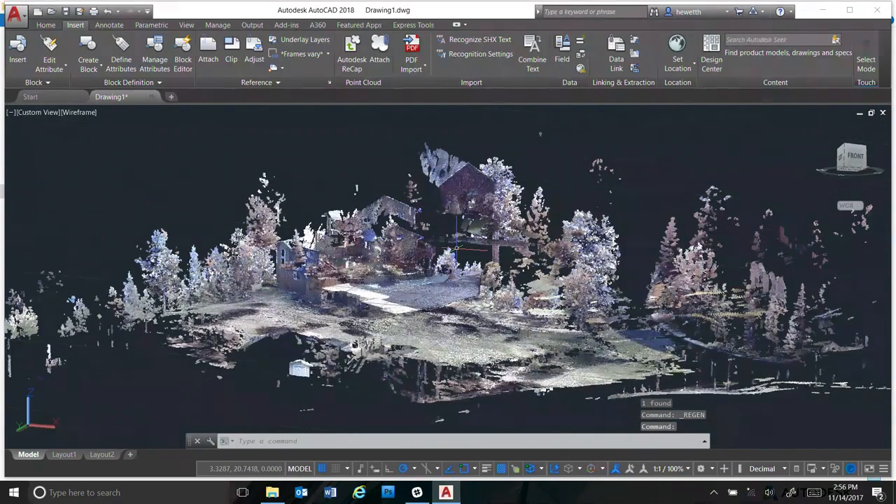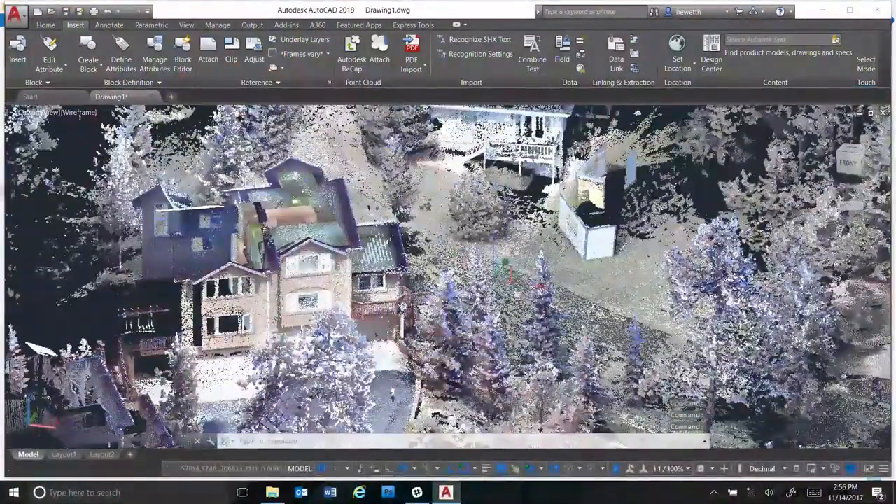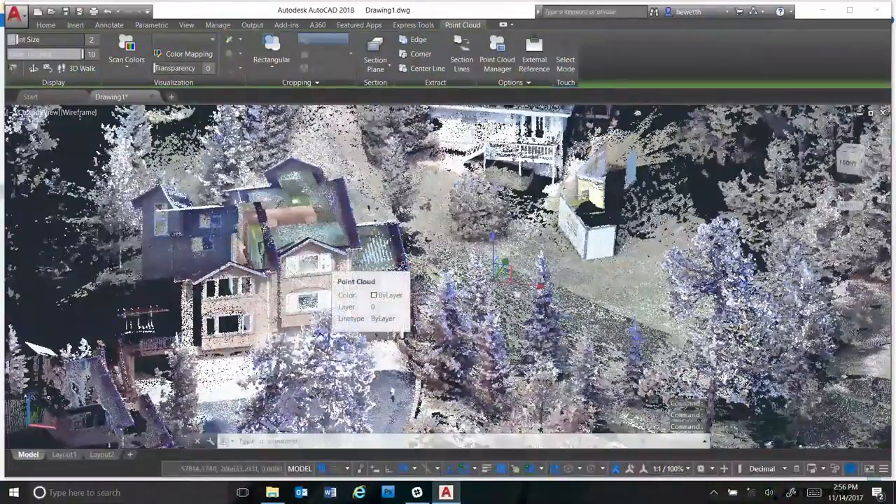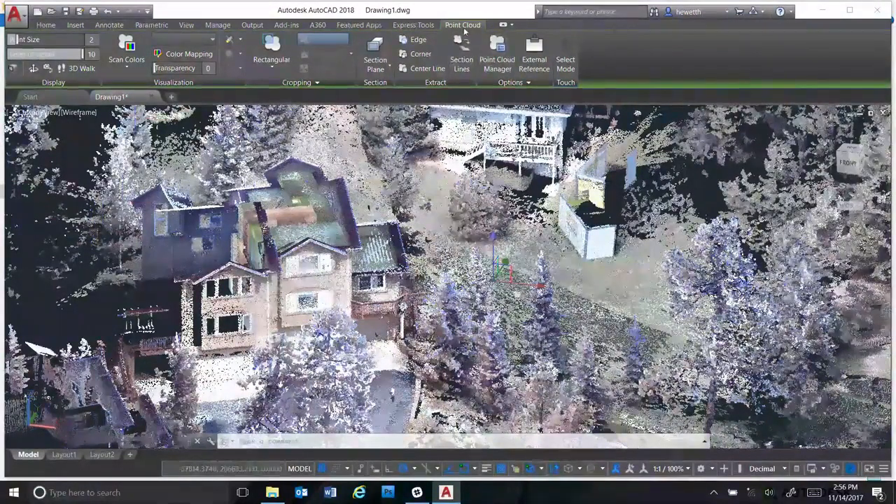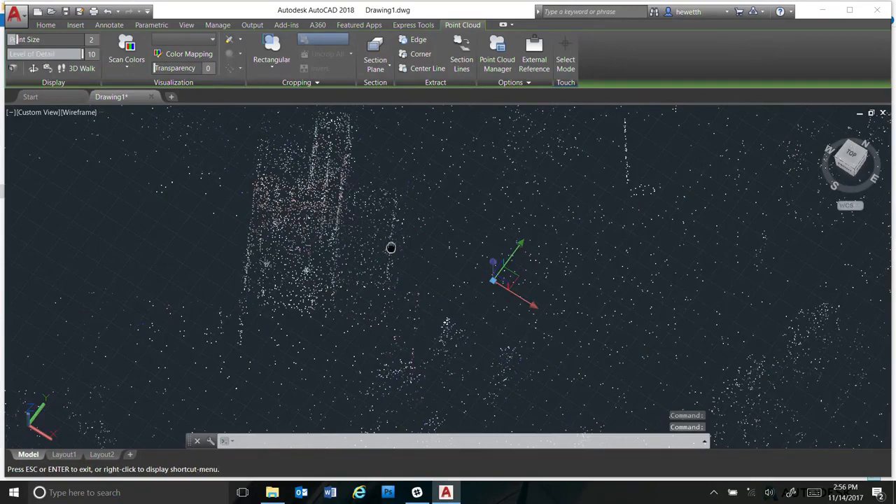So just a few of the key tools that you'll probably want to use in AutoCAD. First of all, everything is available on the contextual ribbon tab. So it's really great. You just select the point cloud, and then pretty much anything you might want to do with that point cloud is available right here. It automatically displays the point cloud ribbon tab. So the first thing I'm going to do is just crop away some of the information. If I want to focus on that back deck, then I don't necessarily need to see everything else that's being displayed there. I think I tried to pan and zoom at the same time.